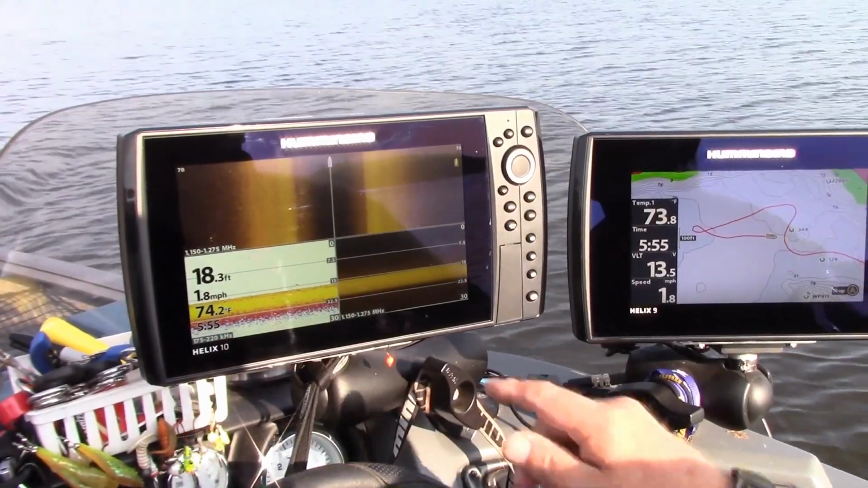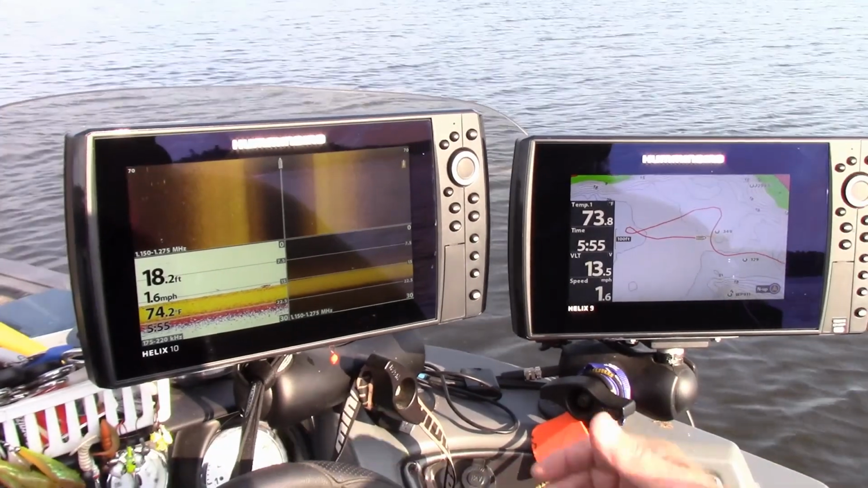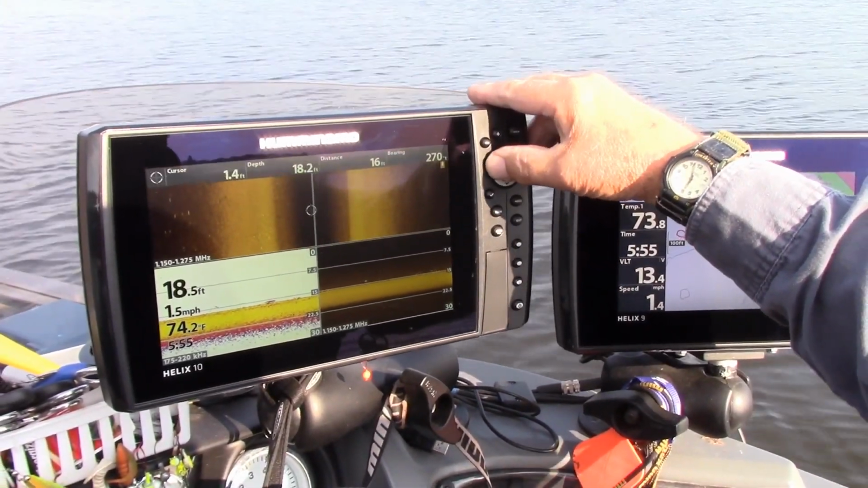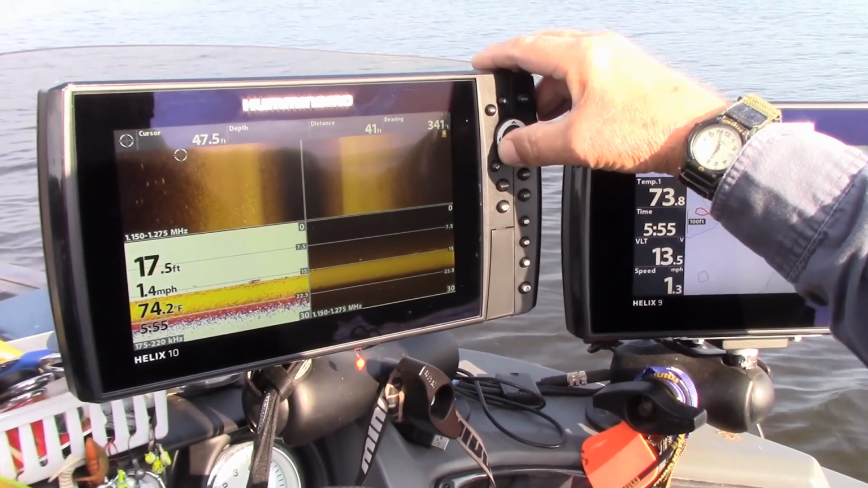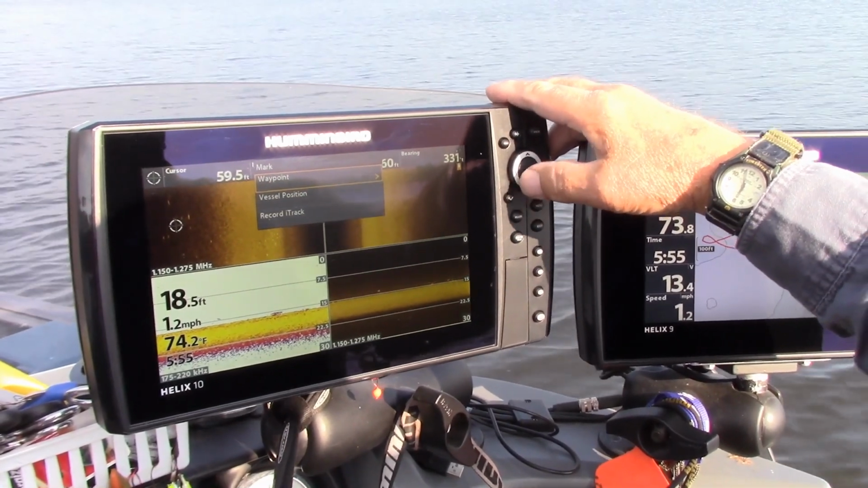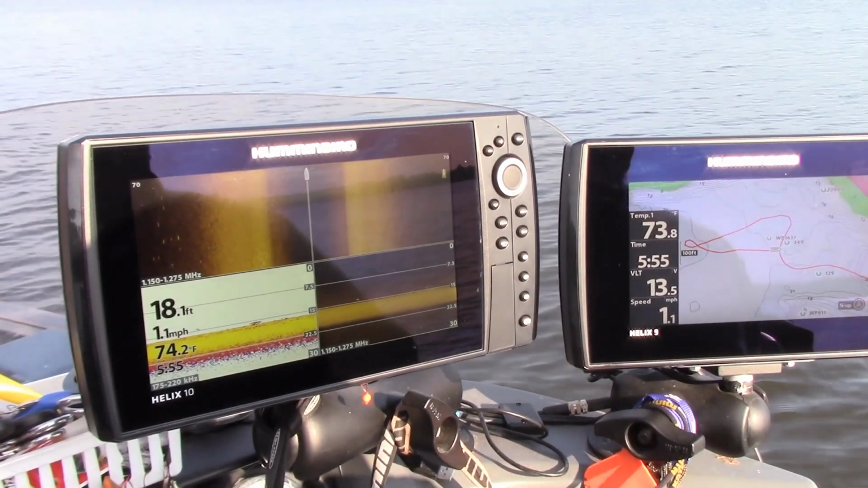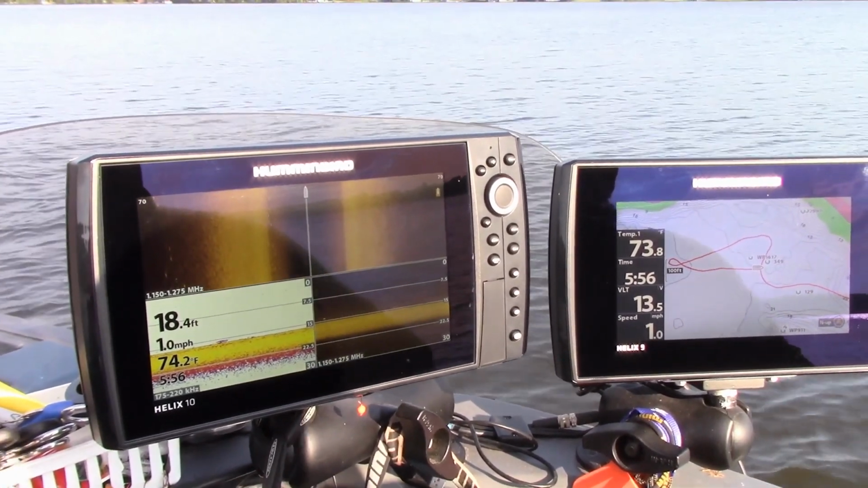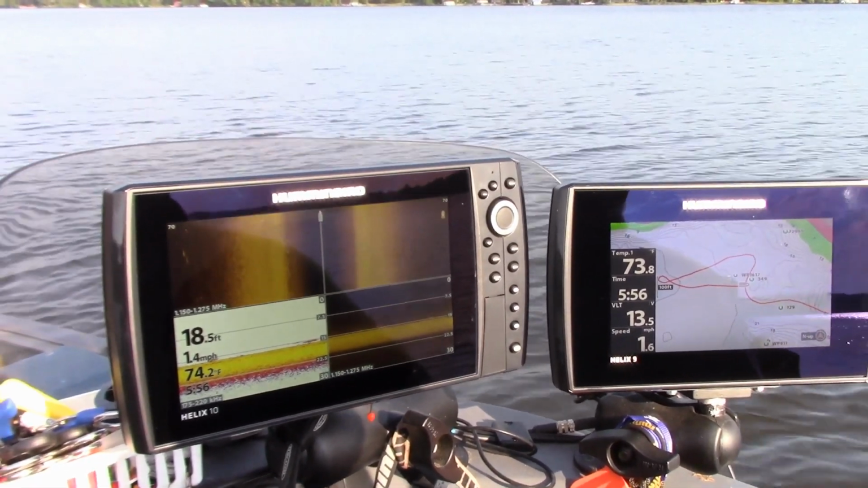Right here now, we're starting to see quite a few more, and if I find a bunch of fish in here, I can actually mark a waypoint where these fish are. I go right out to where they are, hit the edge, and hit mark a waypoint like this. Now I can go right back into that area again. I've got a second waypoint that tells me where that school of fish was, and we can go back on those fish and vertically fish them.